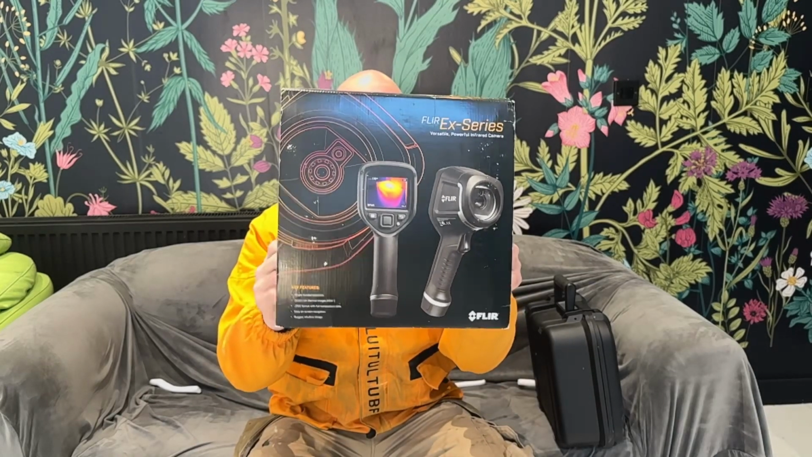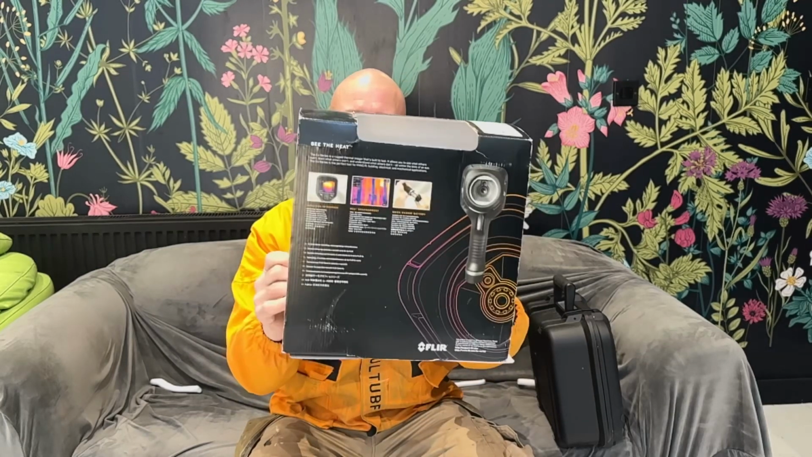What I'm going to show you today is a brilliant piece of kit. It's from FLIR and it's the X series, a powerful infrared camera, thermal imaging camera, and this is it. Comes in this packaging.